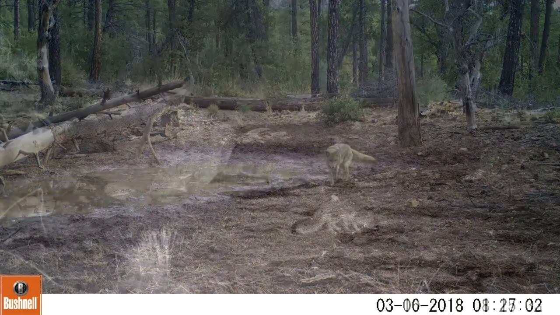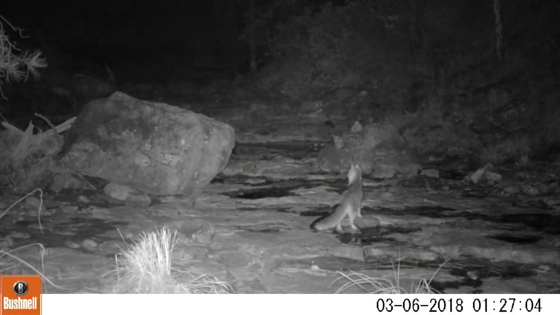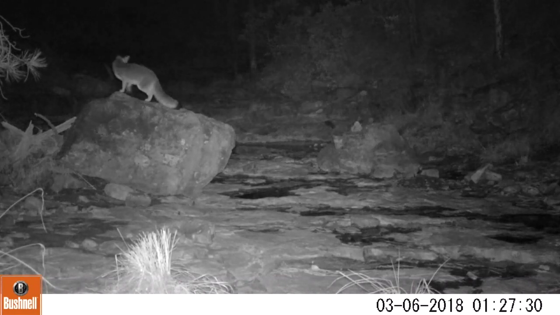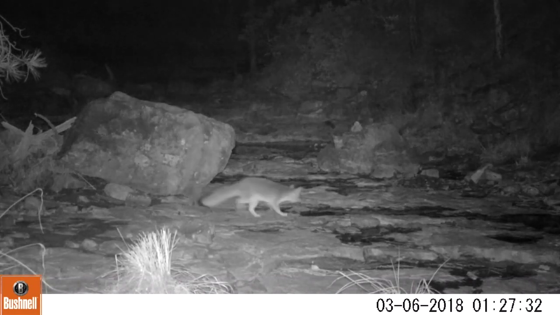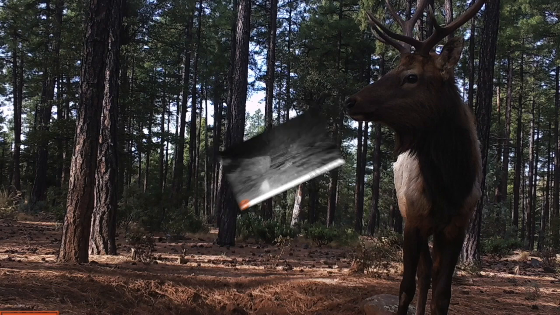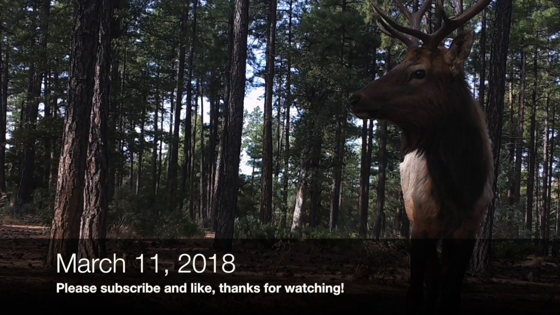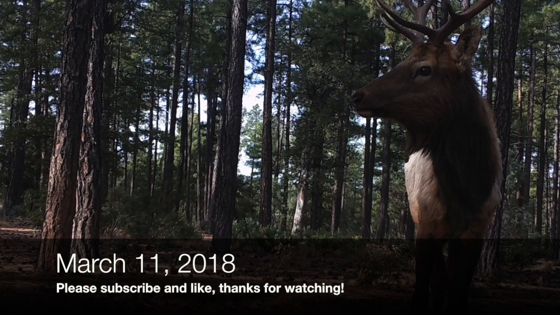And coming up, we're going to see a gray fox hanging out at another water hole that still has water in it. It's in a wash. Something drew its attention. It just hopped right up on that big rock. I see this gray fox here quite a bit in this area, so I'm assuming it has a den real close. So we are going to wrap up this video for today, March 11, 2018.